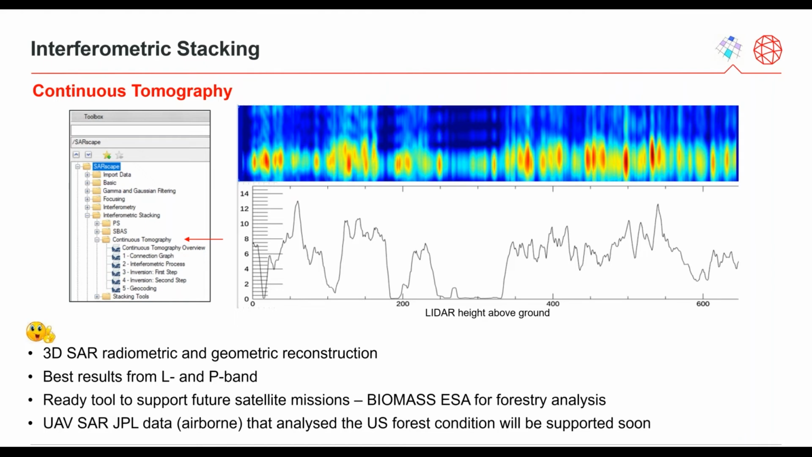A complete set of tools to process continuous tomography is now available in SARscape 5.6 for 3D SAR, radiometric, and geometric reconstruction. SAR tomography is a method using multiple SAR images acquired from slightly different looking angles to reconstruct the reflectivity of the scattering objects along the elevation direction, as well as the 3D positions of the scatterers. Interferometric stacking continuous tomography allows resolution enhancements along the SAR elevation direction by exploiting a series of interferometric images.